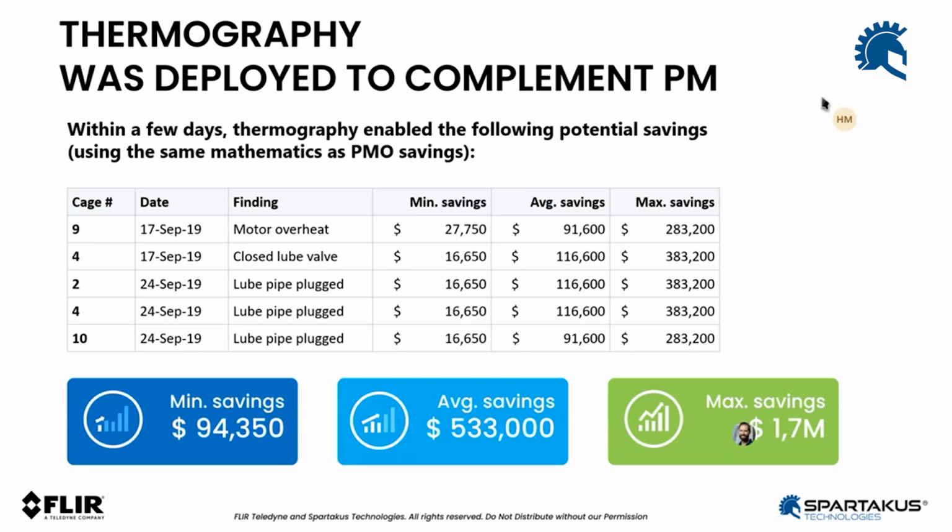I give you here the minimum to maximum savings that we made. It's a steel factory, so of course the amounts are pretty insane here. On average we probably saved $500,000 in just a couple of weeks, right? And we deployed a very basic IR camera, and it was done quite instantly. So, low-hanging fruit for us to catch at that steel mill.